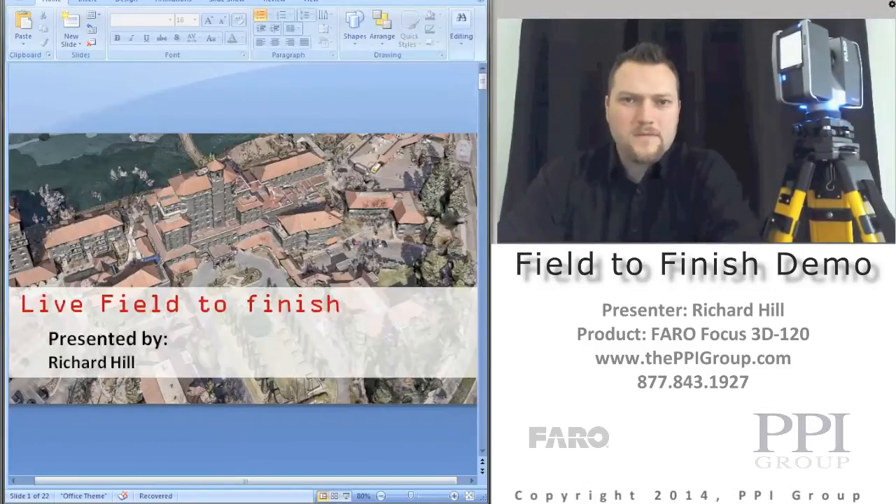My goal for this web demo is to show you from start to finish exactly what it would take to collect some data, bring it into the scanning software, and give you a brief overview of the scanner and its capabilities. So without further ado, I'll start this presentation here.